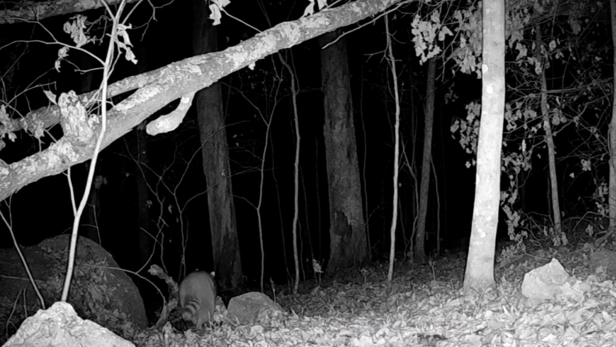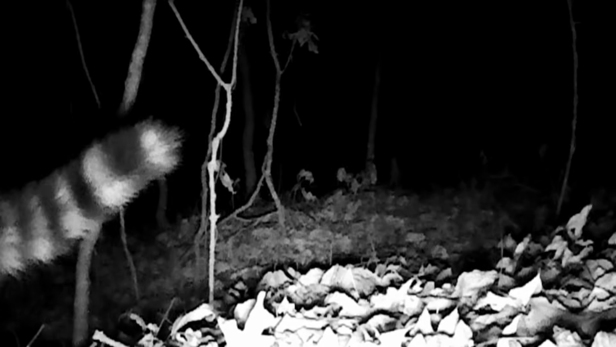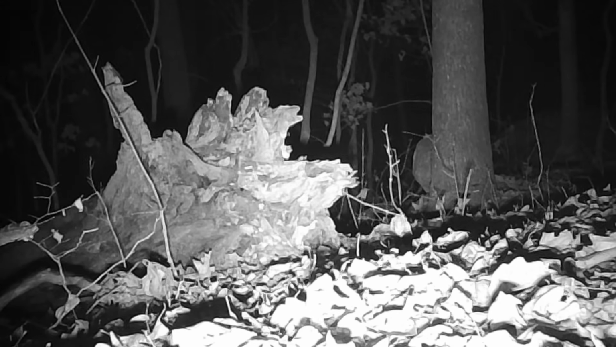Yeah, come dark, the coons is coming off the den trees. They got business. It's their time of night. And they're on the move, coming off this ridge, down the trails, camera to camera, just moving on through.